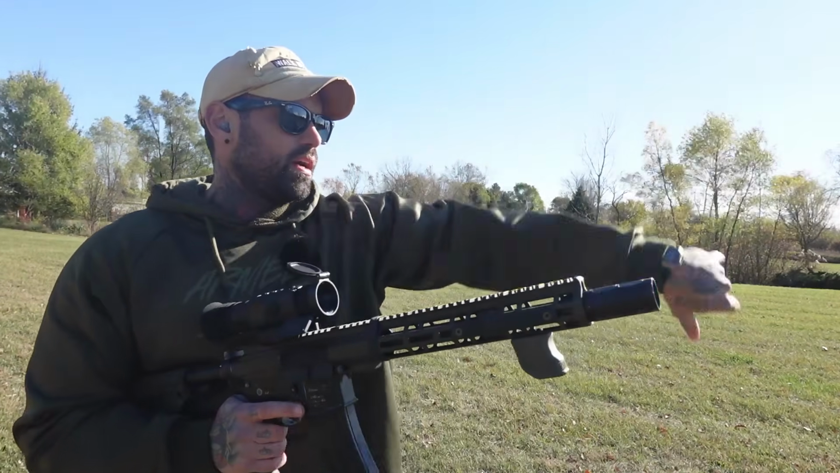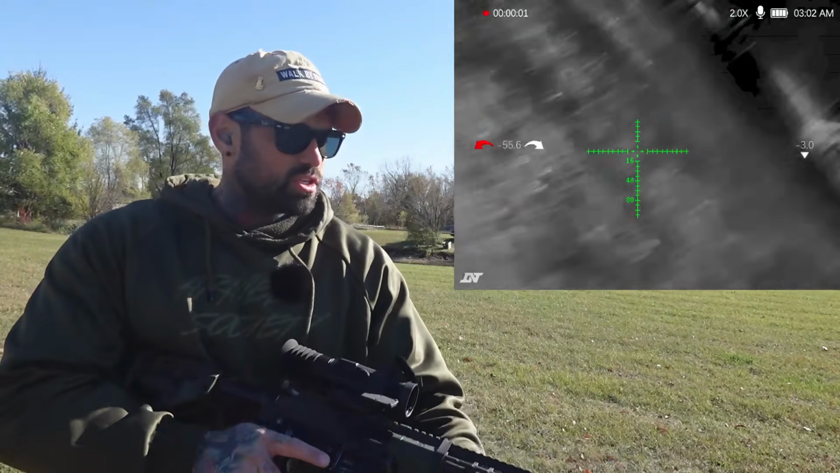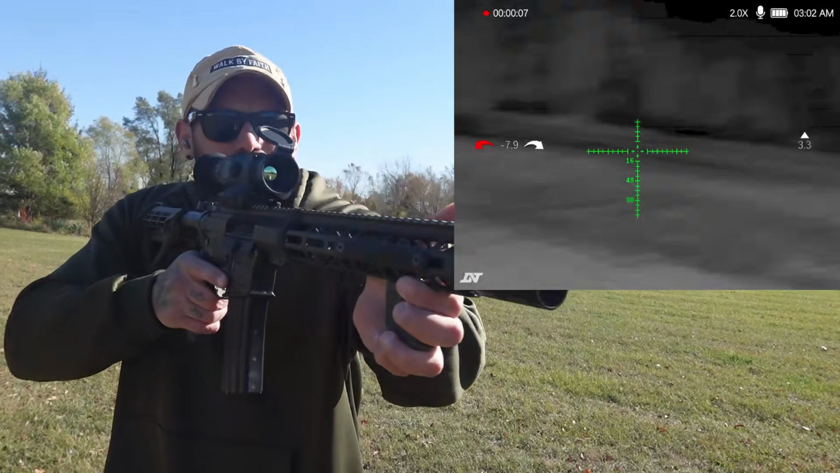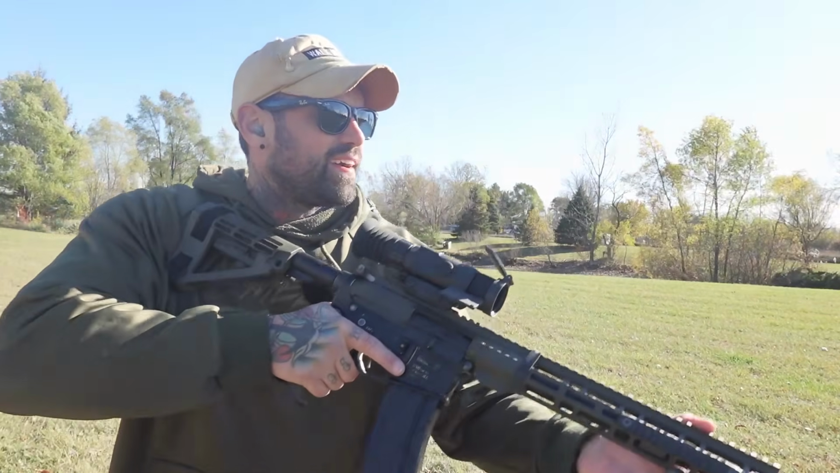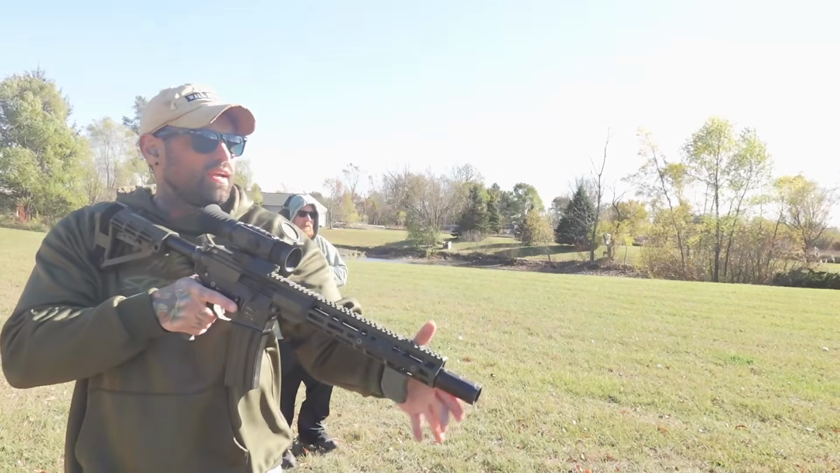All right, so we're going to hit the dueling tree. So I'm going to hit this guy. Hit once. Chambered. So super clear. I think the turkeys are still down there. I don't see them. This wind is killing me. We in Illinois, man? Windy City? All right, let's see if I back up a little bit so you guys can get it here.